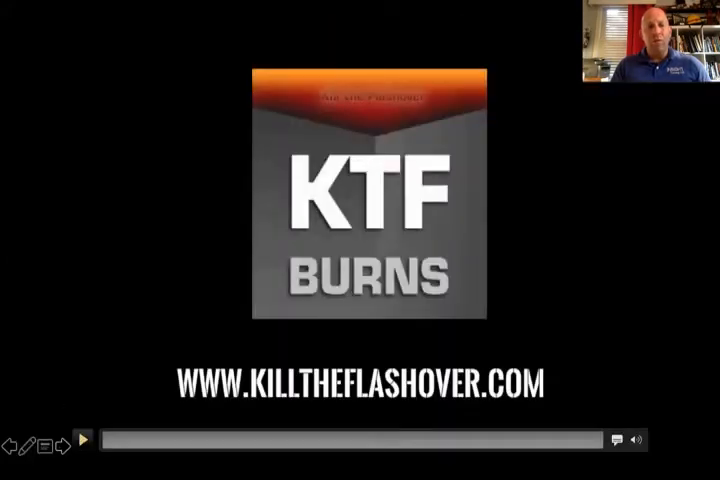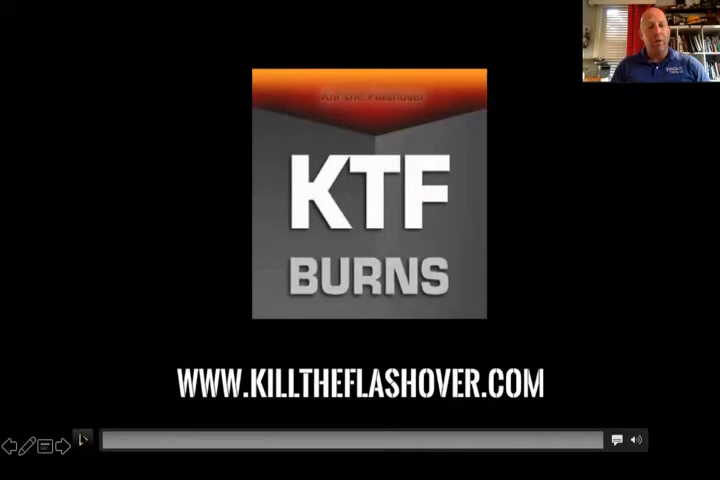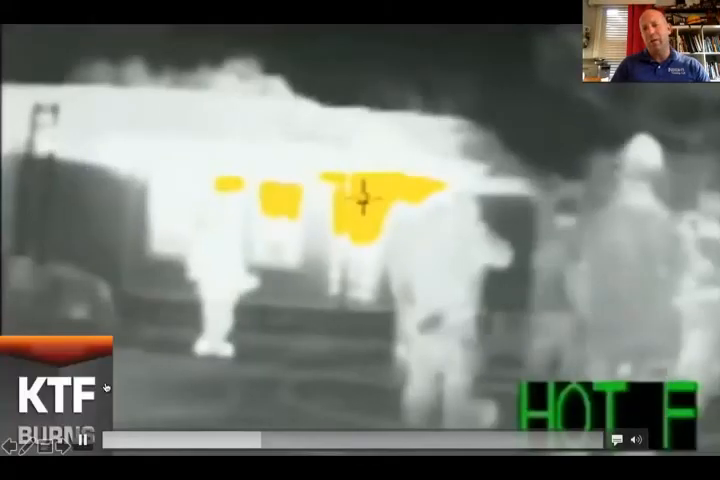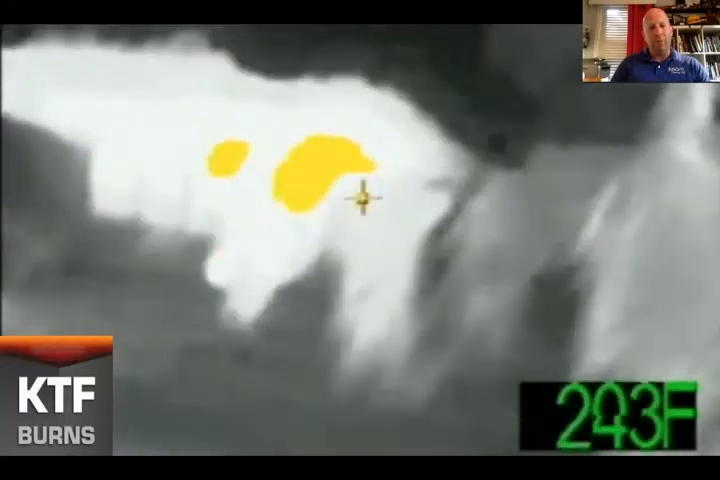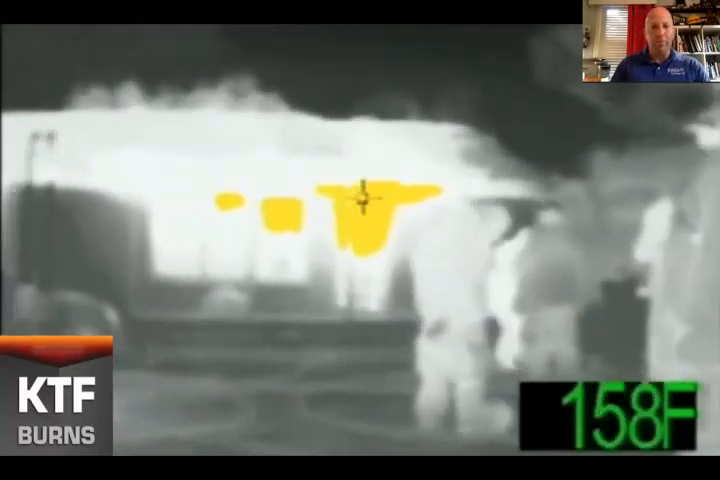This is a 360 view, your size-up view, of a camera that we used in 2011. These are still on frontline apparatus. Tell me how good a picture you think this is. 2011 Scott Eagle Attack camera. Do you see much detail? Look at my buddy's helmet as he's carrying around. That's the true definition of a hothead. His helmet's 300 to 400 degrees, doesn't even know it.